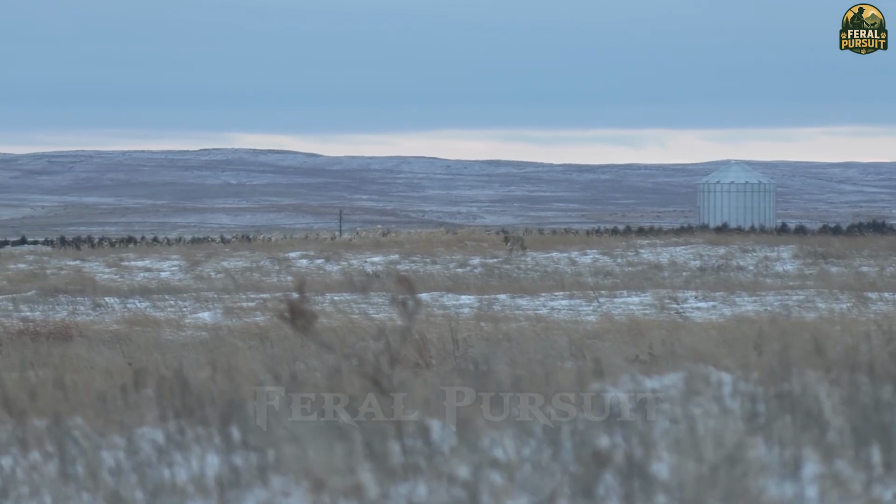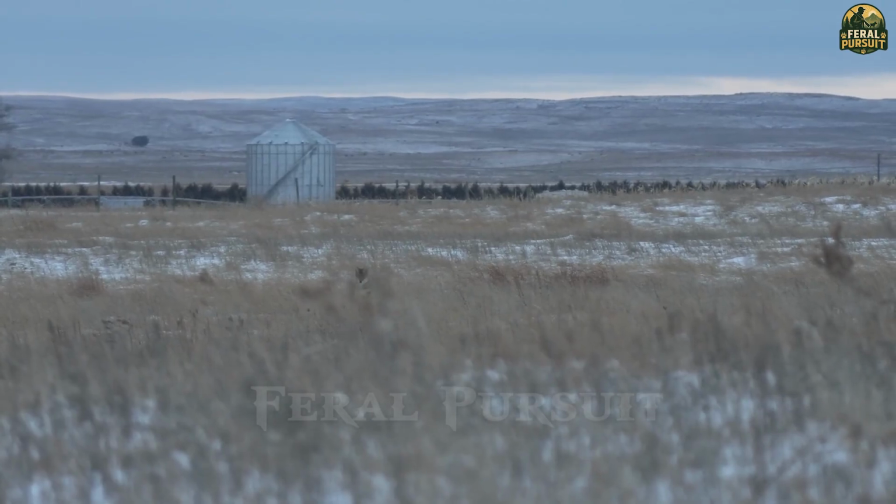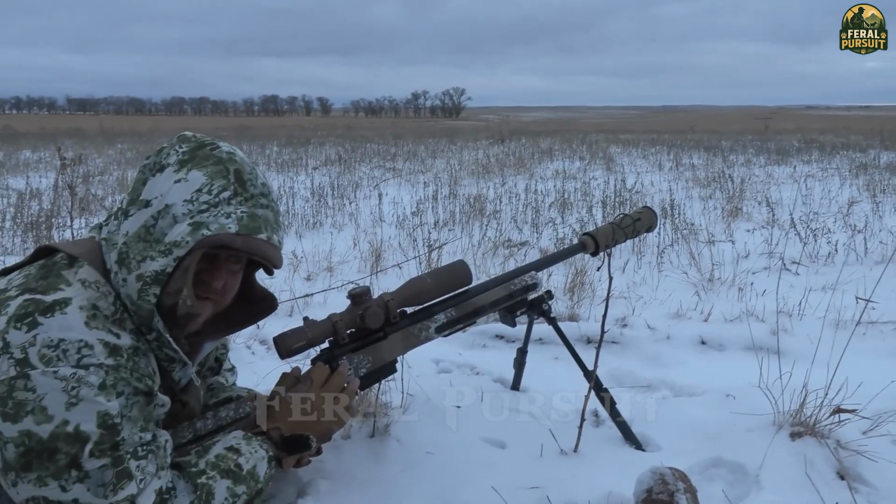James, quickly drawing his gun, took down one with a single accurate shot. I regained my composure and took down the last one with a synchronized attack. In less than a minute, the 3 intruding predators were destroyed.